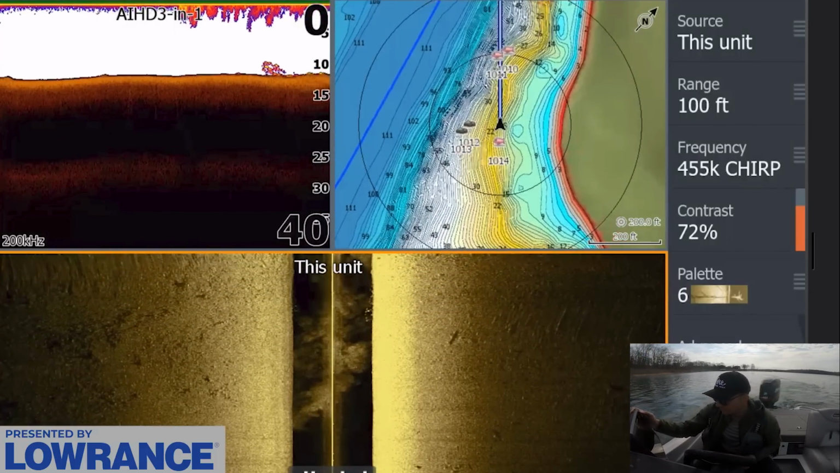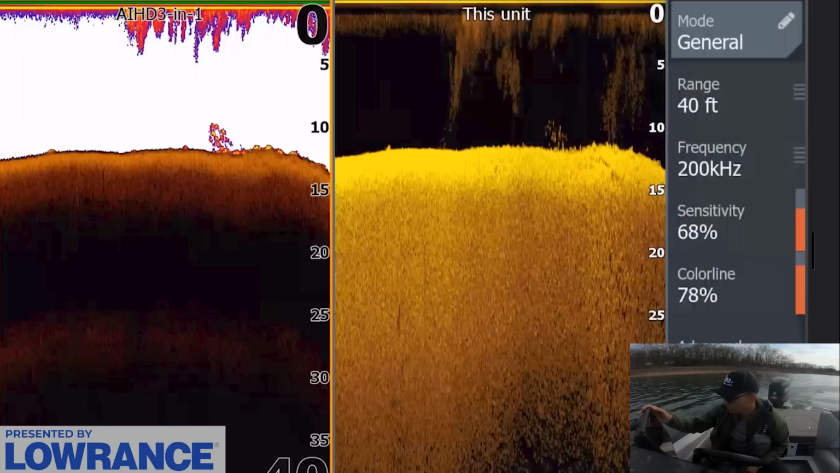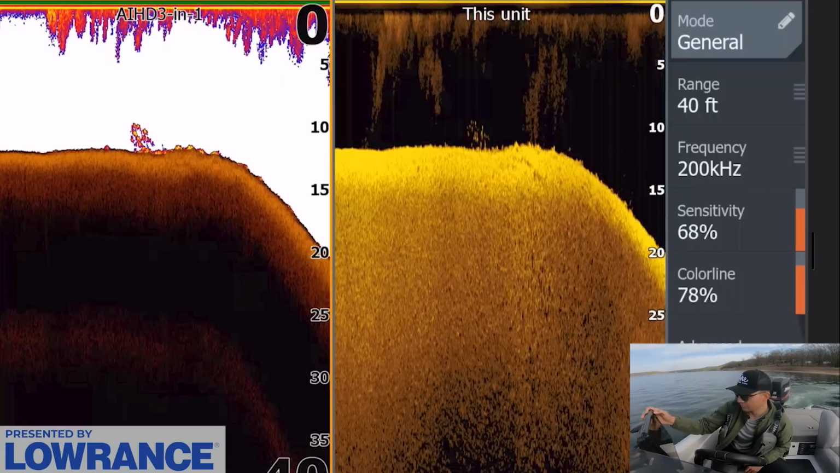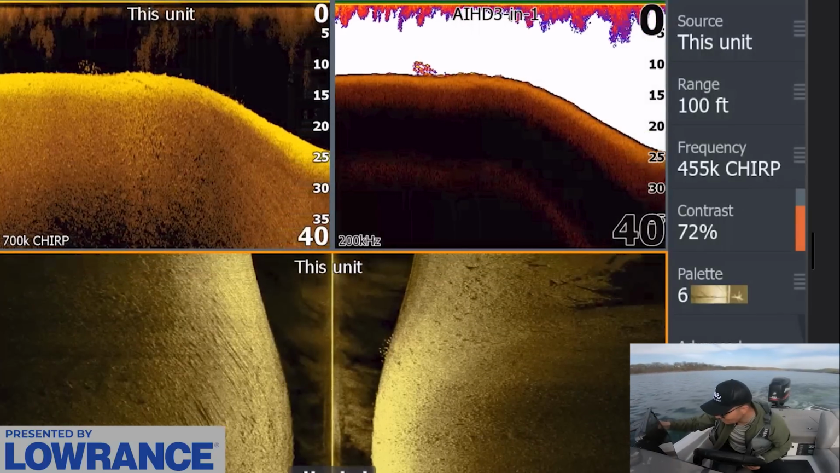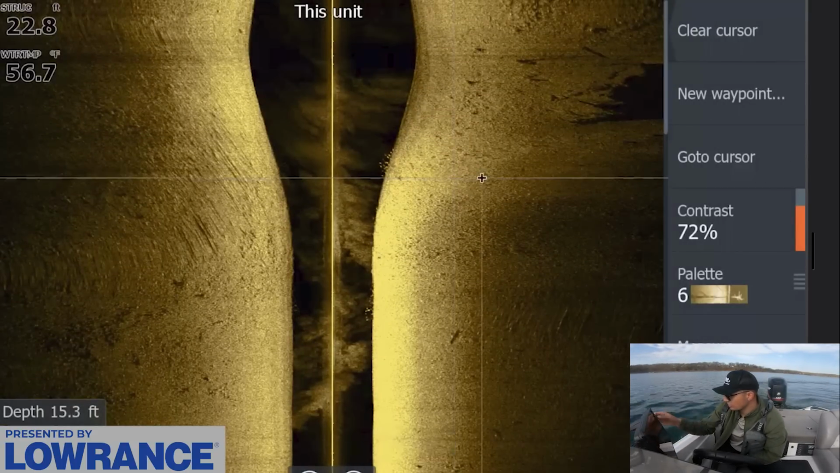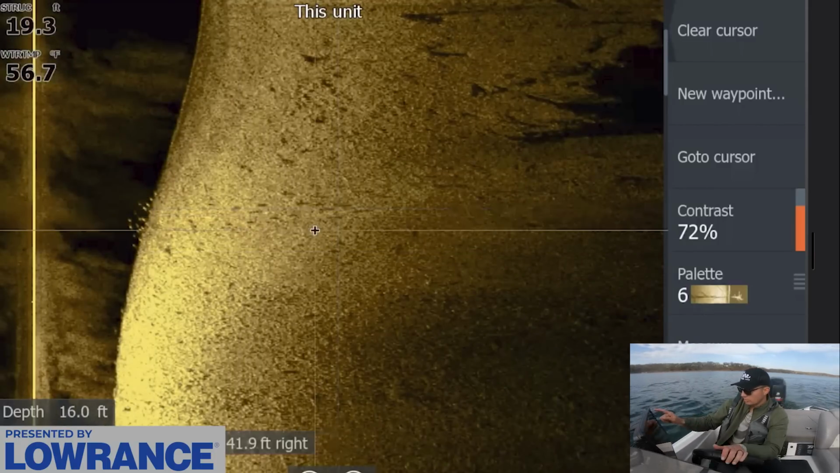I don't know what those are. Those could be bigger gizzards though, or something. I like the fact that they're right on that drop and there's some rock right there. That's some type of forage. I don't think those are bass. There's more pushed down the side of this too on the side scan. There's a bunch of stuff just spread. These actually could be bass spread out more here. You can see these dots are more spread apart.